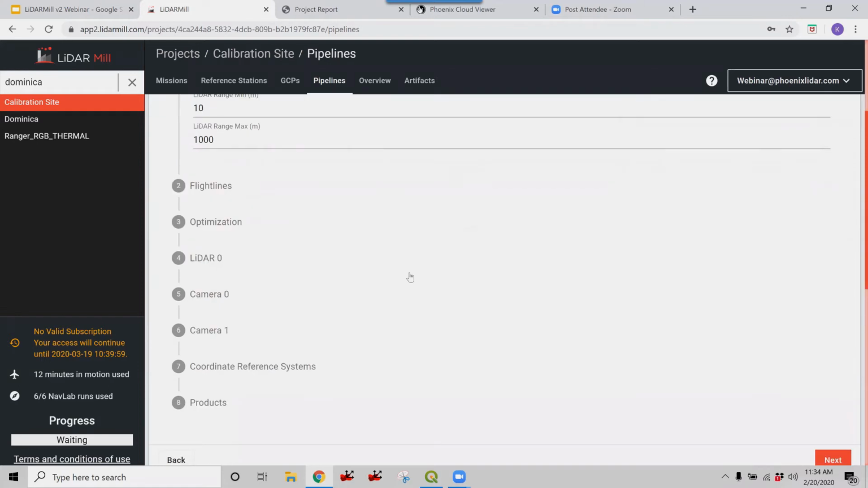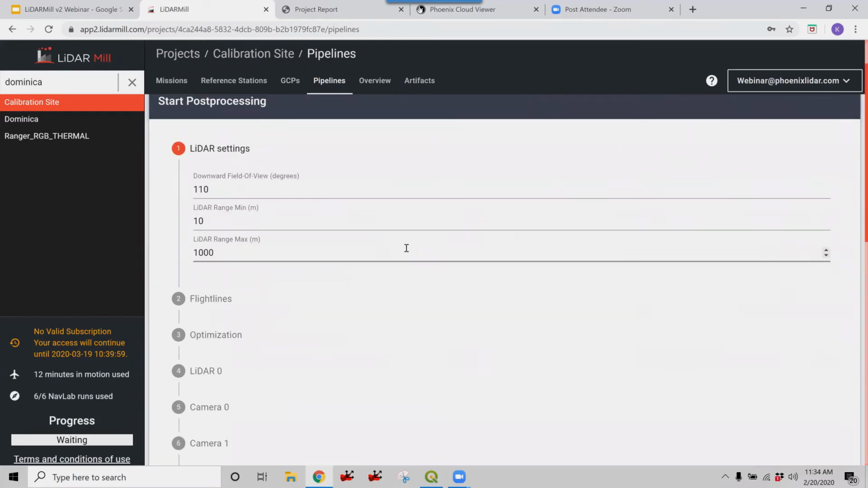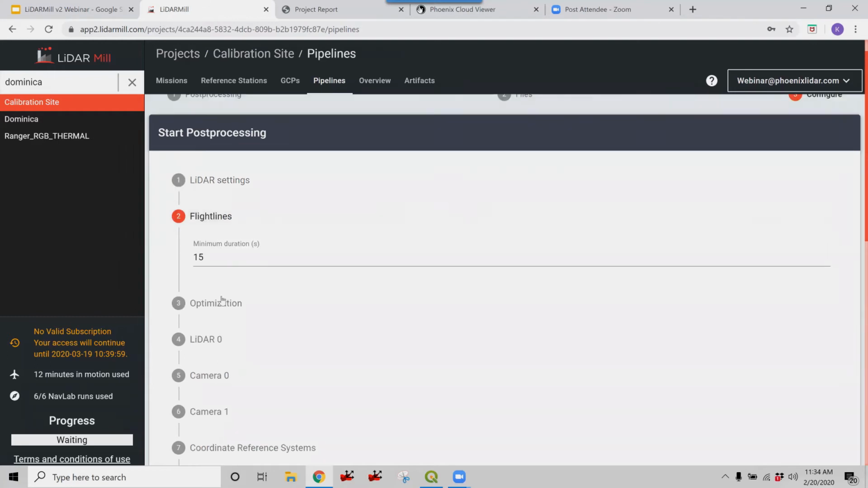And now we get to the 8-step configuration process for the fuser pipeline. You can select your downward field of view, change that to 90 if you wish. You have minimum LiDAR range and maximum range. So if you want to go 3-meter minimum range, cut out landing gear, anything like that, you can. Then you can hop to flight lines and set the minimum duration for a flight line interval.